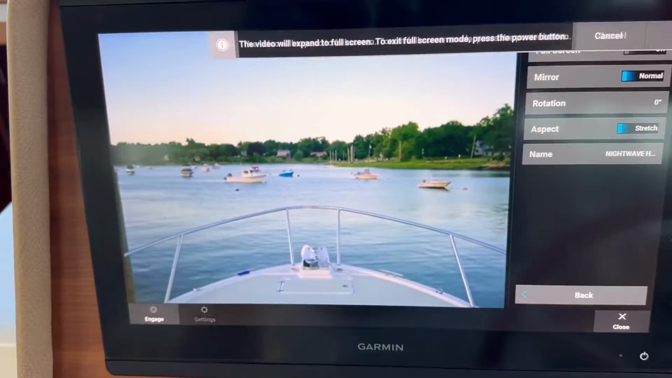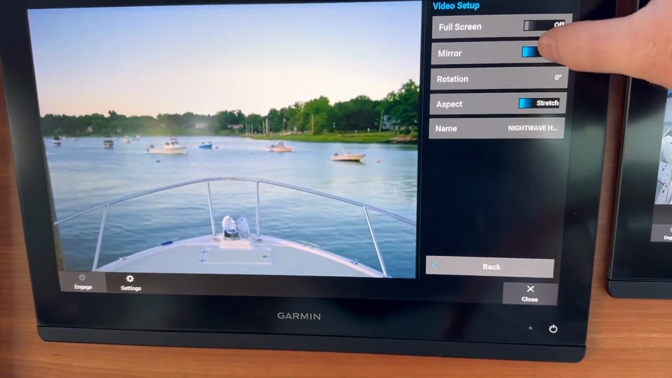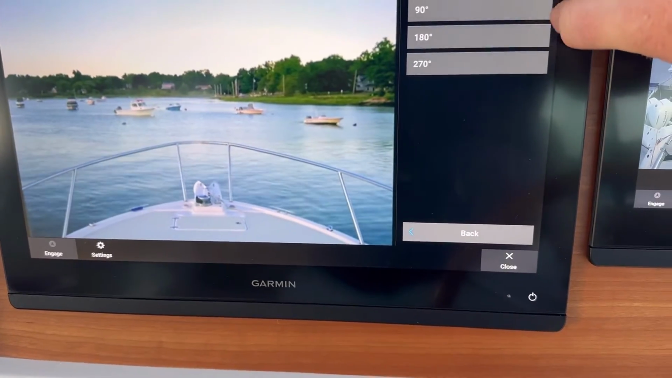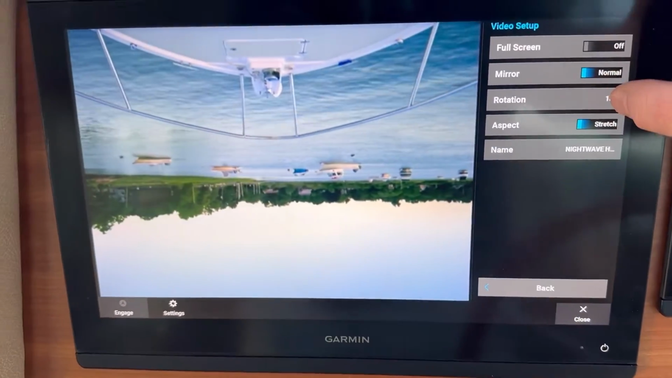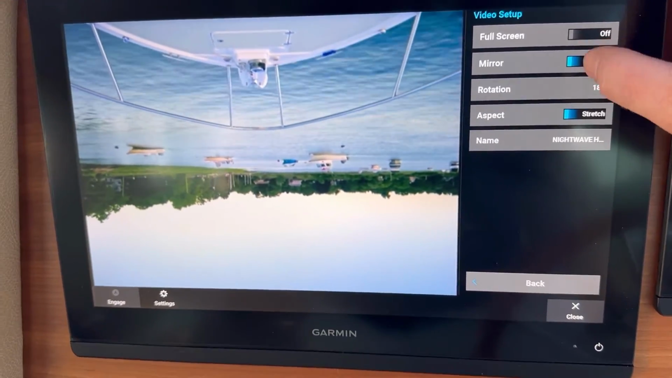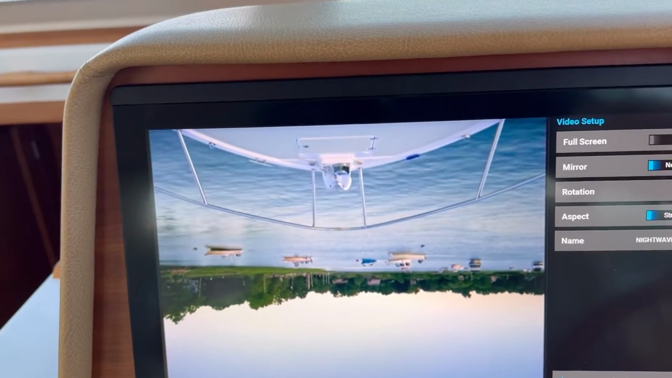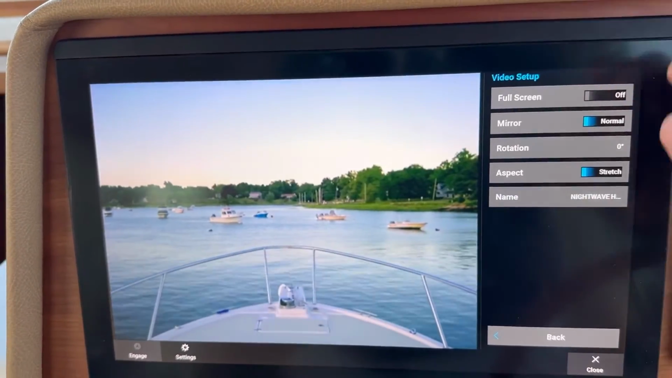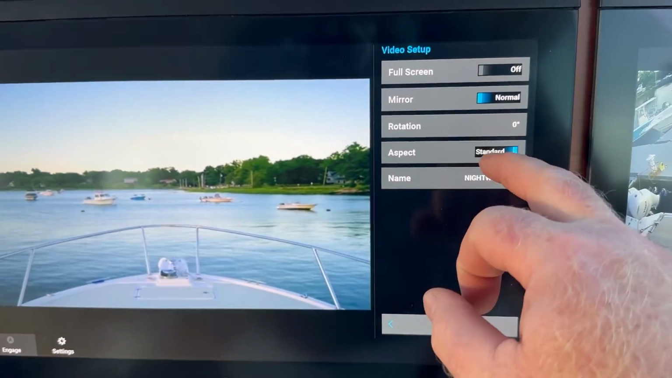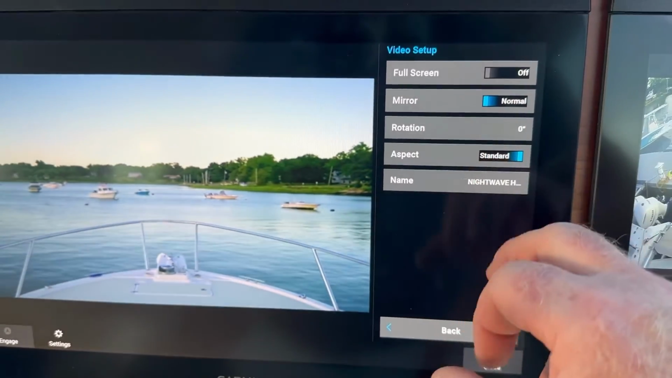So you can go full screen, which I'm not going to do right now, but obviously it makes it full screen. You can mirror it. You can rotate it around if you had it mounted upside down, because some people want to mount it underneath. We'll rotate that back, and then you can either have standard aspect or a stretch aspect to fill the screen, and that's how I prefer to have it.